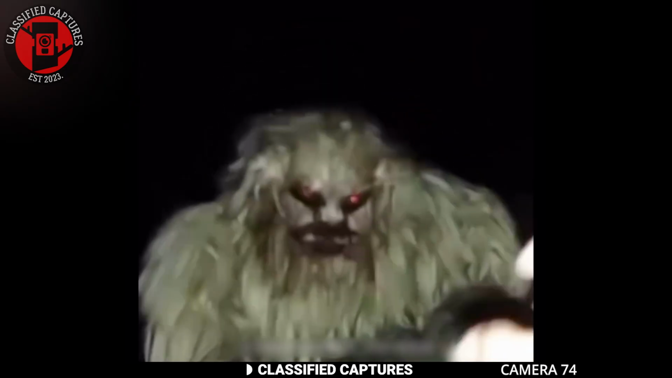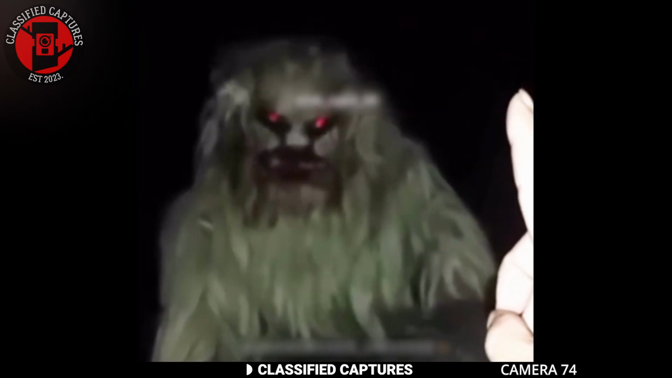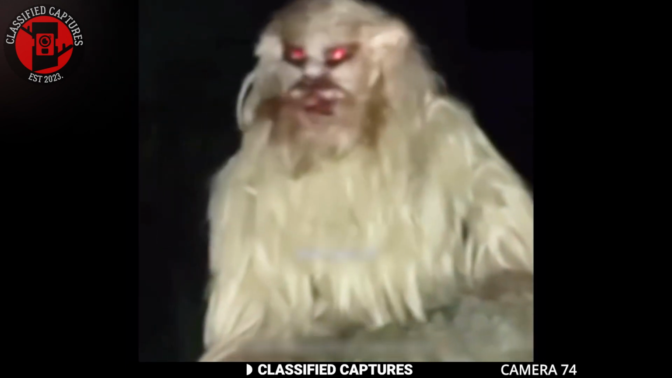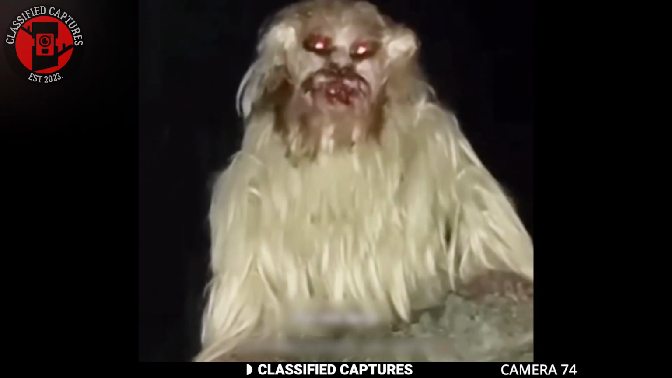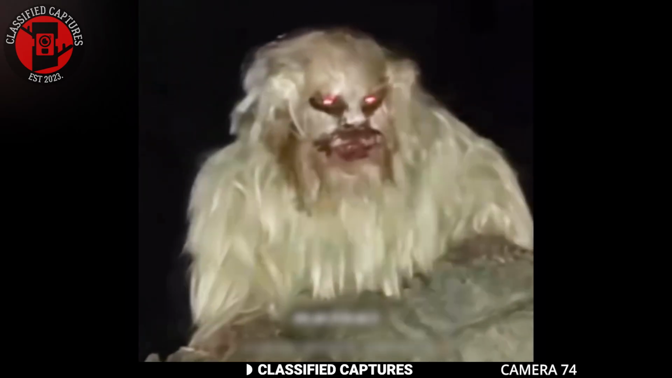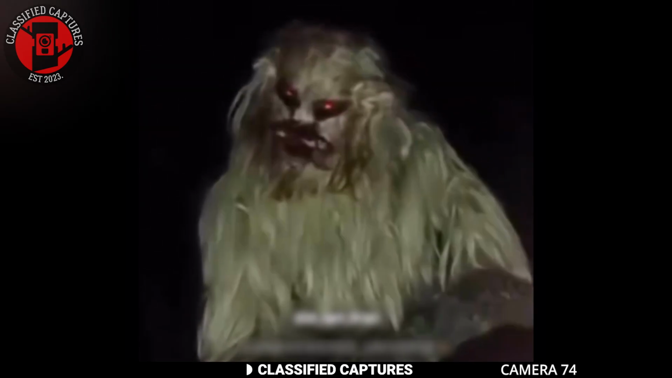Someone shared a video online claiming to have captured footage of Bigfoot. The creature in question appeared to be hairy with red glowing eyes and white fur. However, the face looked too off to fit the typical description of Bigfoot, causing skepticism among viewers. Most people who saw the footage weren't convinced it was genuine. The consensus was that it looked more like a person in a costume than an actual paranormal creature. The odd facial features and the overall appearance led many to believe it was a hoax.